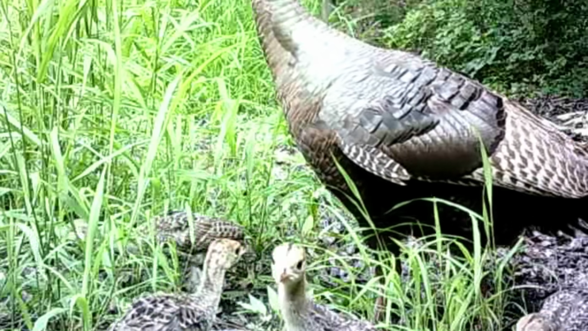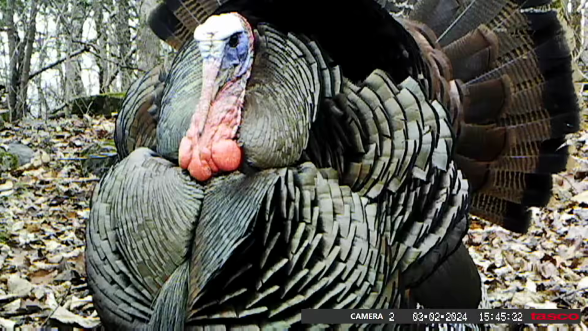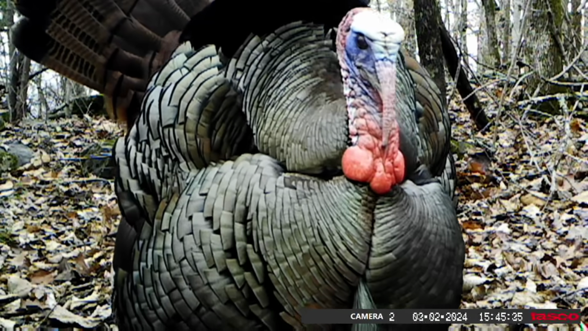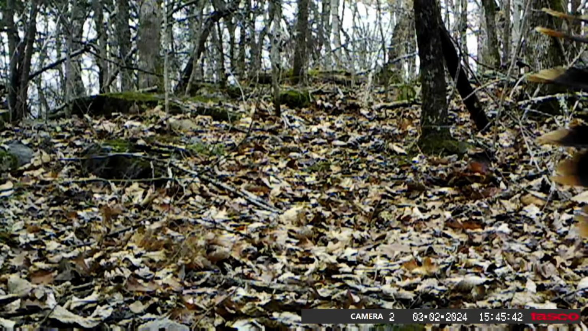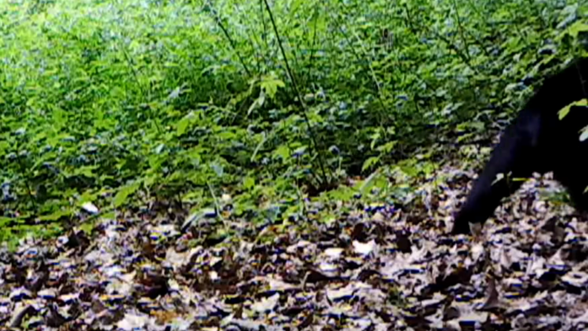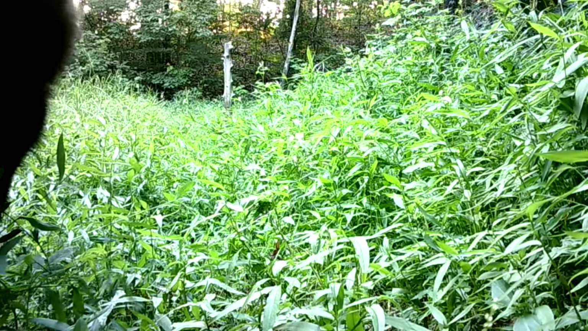Some of them are just priceless pictures to catch of nature. Even some old turkeys here. Couldn't get a better picture than that. Ain't that precious? And an old bear occasionally roams through this ridge. You never know what's going to step in front of the cameras on the ridge. Rare capture.